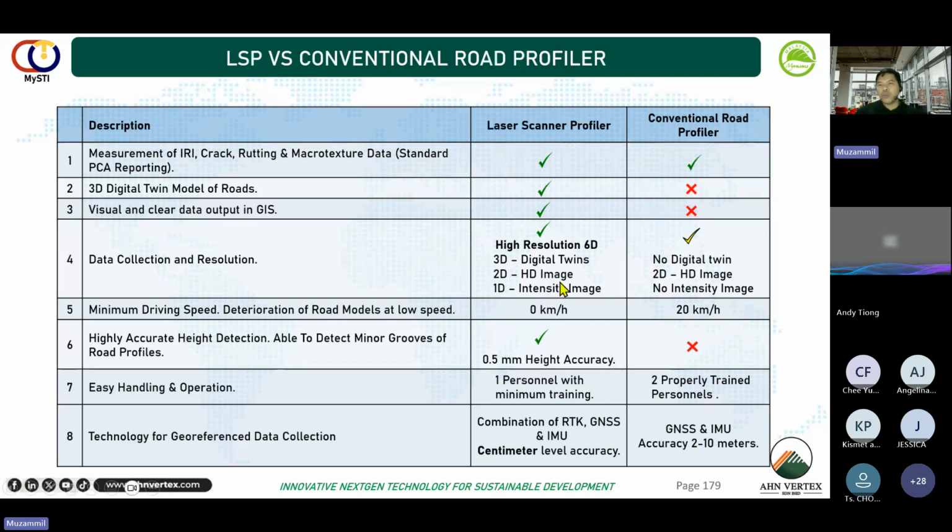Data collection and resolution. For the conventional, there is no digital twins, as I explained, but the images are collected also by the profiler, but no intensity, of course. We know about the surface condition of the road, but no intensity and no digital twin. Minimum driving speed, conventional road profiler can go minimum to 20 km per hour. They cannot stop, so they have to plan their survey carefully. But for LSP, LiDAR scanner profiler, we don't have any problem with that. We can stop anywhere we want, so there's no issue with that.